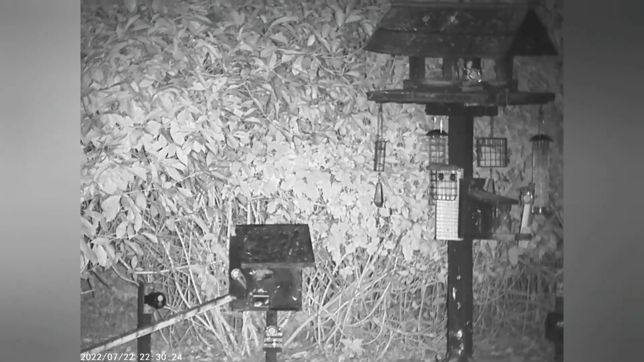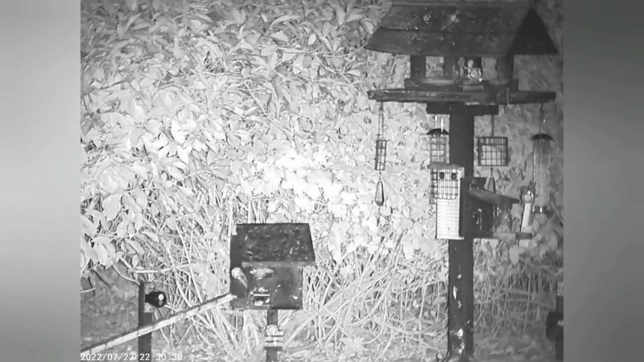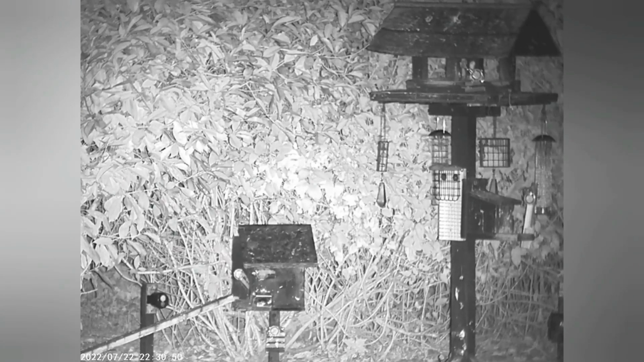Like I said, the distance, we're about 20-25 meters, and that's pretty clear just on number 1 setting. But if we turn those IR levels up to 2, 3, 4, 5, 6 and 7, you see how much brighter that is just over that short distance.